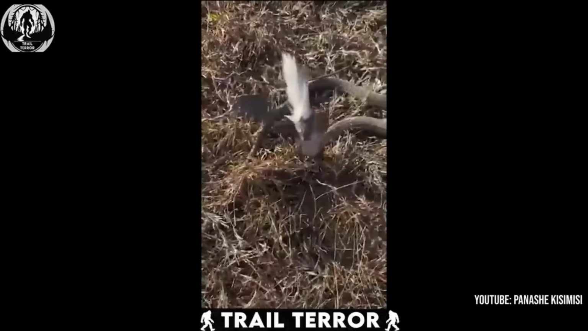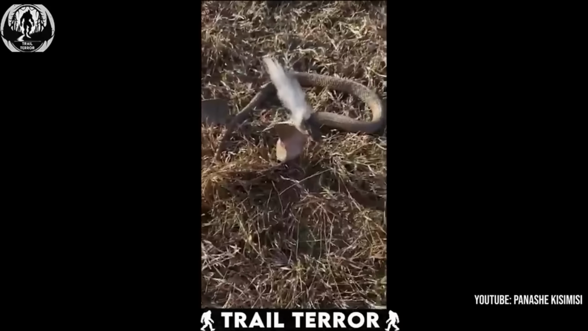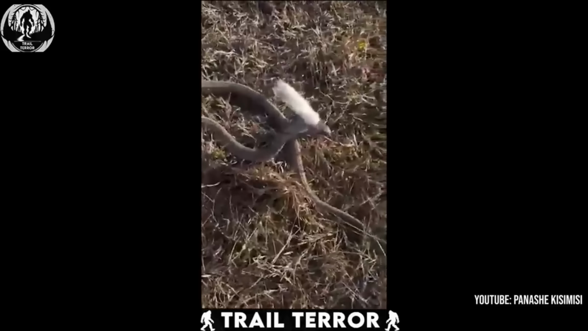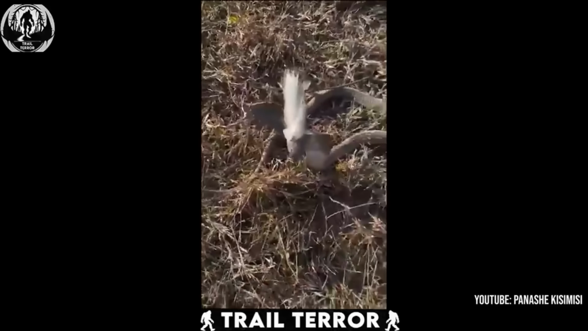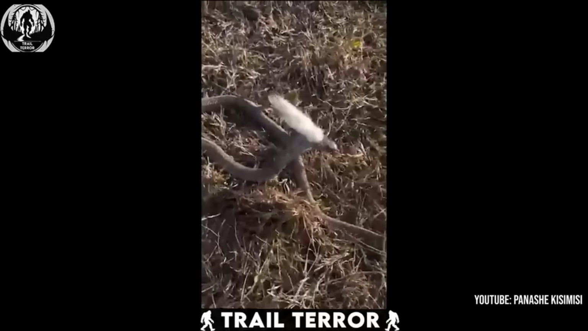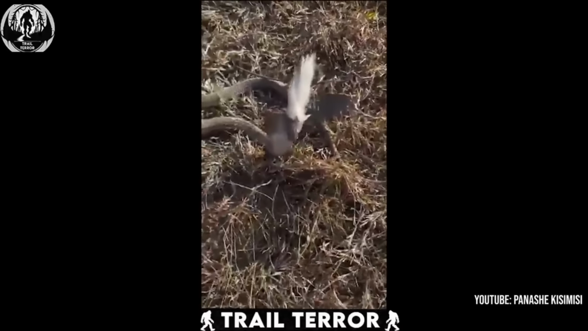Are these feathers a natural mutation? Or did someone stick them on as a joke? Or maybe this snake is adapting in a way we've never seen before. It almost looks regal, like the king of all snakes, flaunting its bizarre crown. Either way, it's unsettling. Snakes are mysterious enough, and now they're adding feathers to the mix.